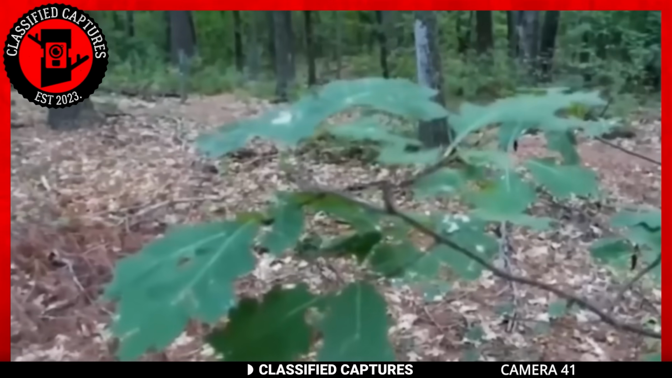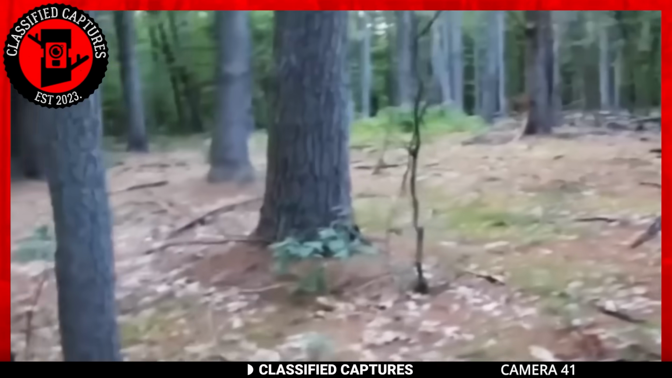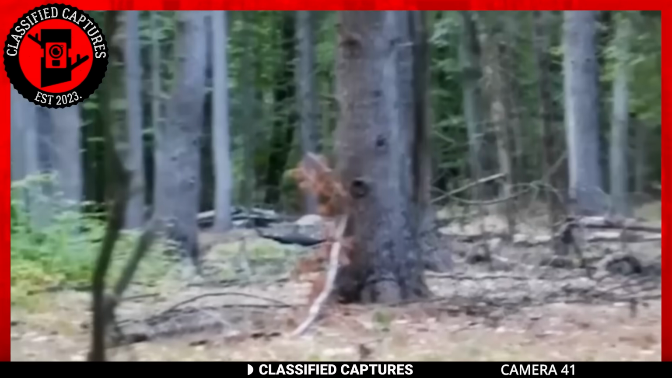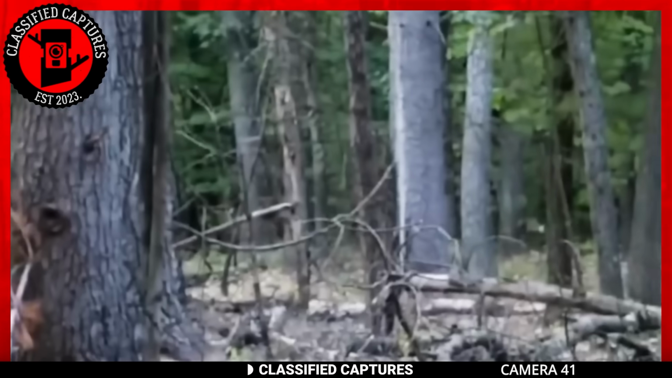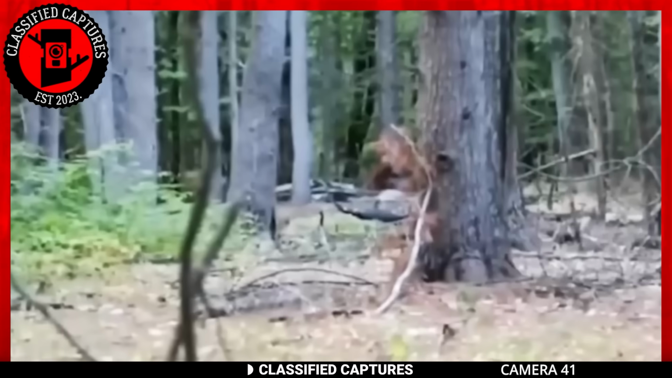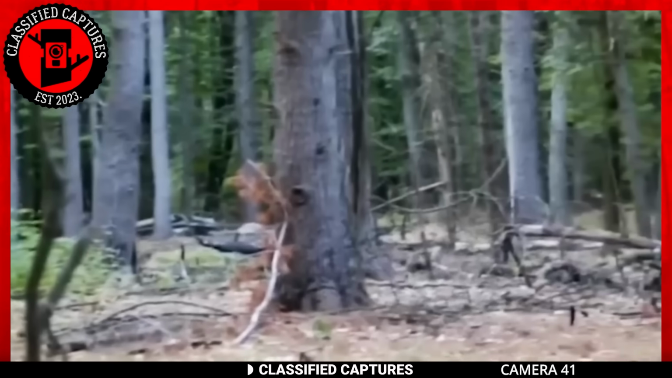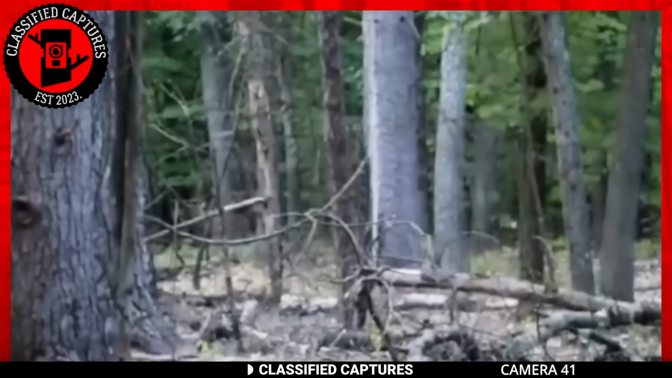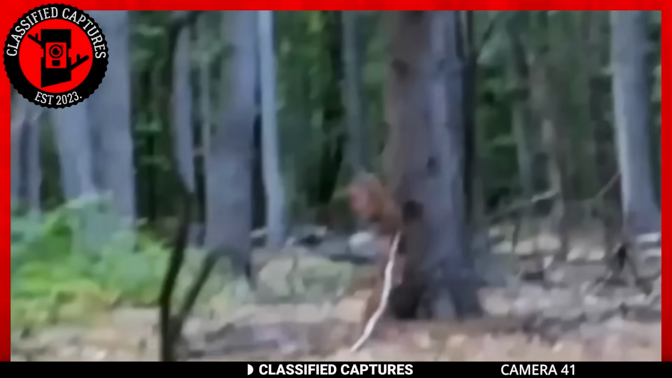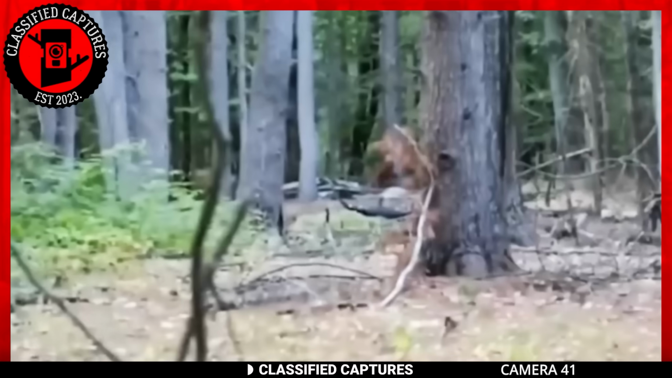Stepping away from potential hoaxes, take a look at this footage. Did you see it? A creature quickly runs across the camera frame. The creature's brown fur and impressive size left us in awe. Bears don't run like that, and no chimpanzee or gorilla is capable of moving on its 2 feet like that. That leaves us with just one suspect: Bigfoot.